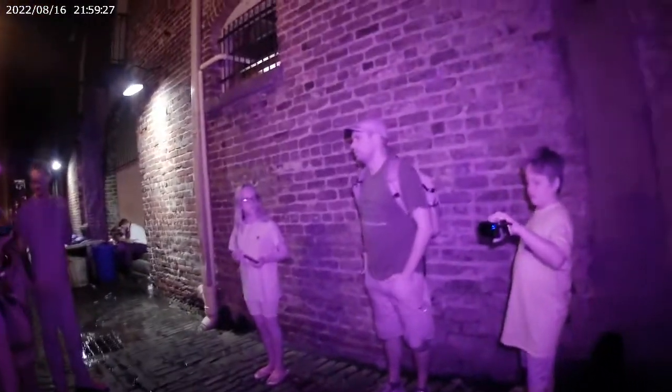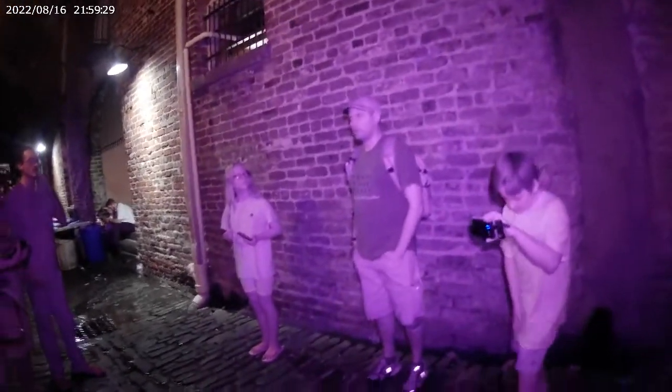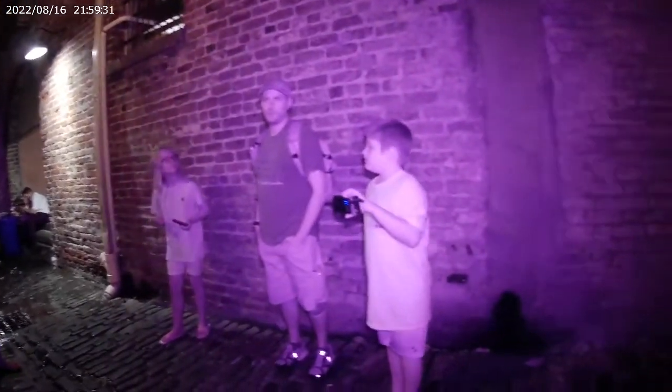All right, good. So, welcome to Lodge Alley, everybody. We're not going to spend a lot of time here. It's just a brief stop to show you what's going on in this location. We've got to give you a layout of the land.